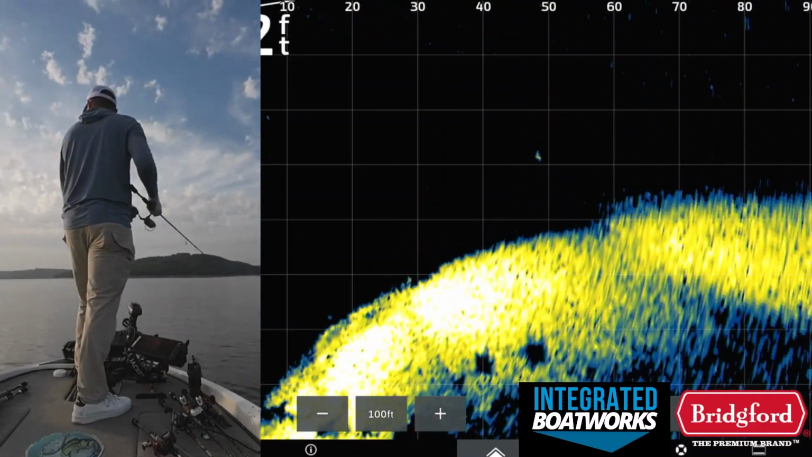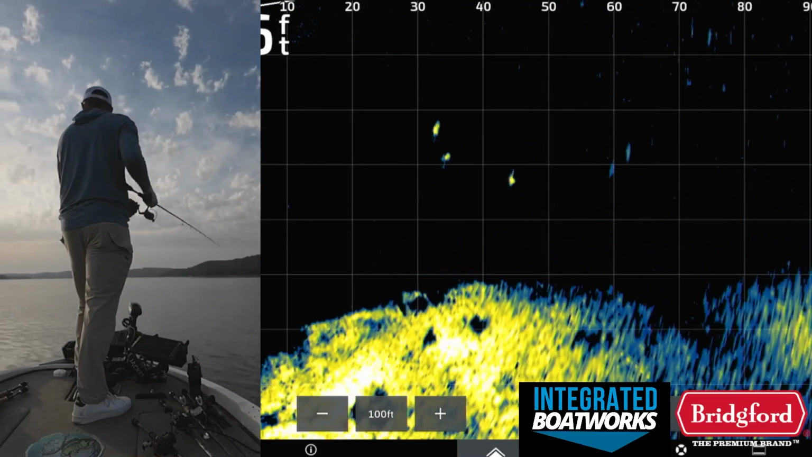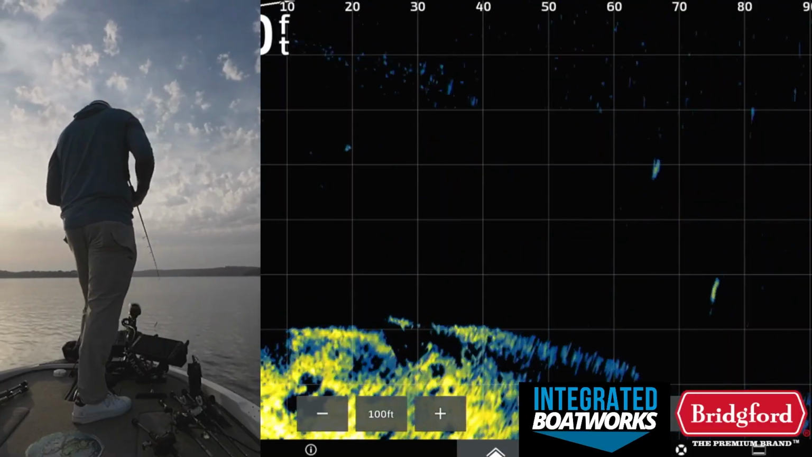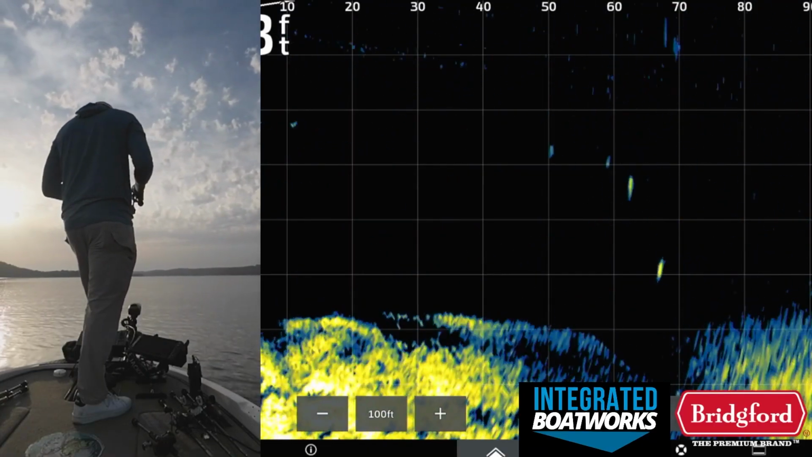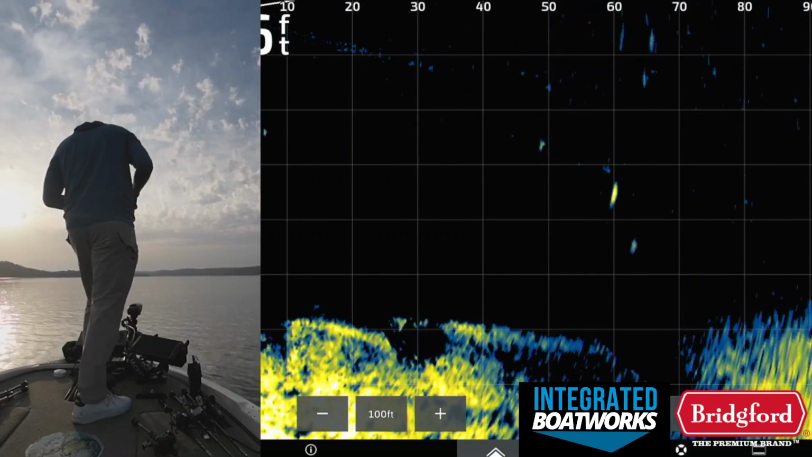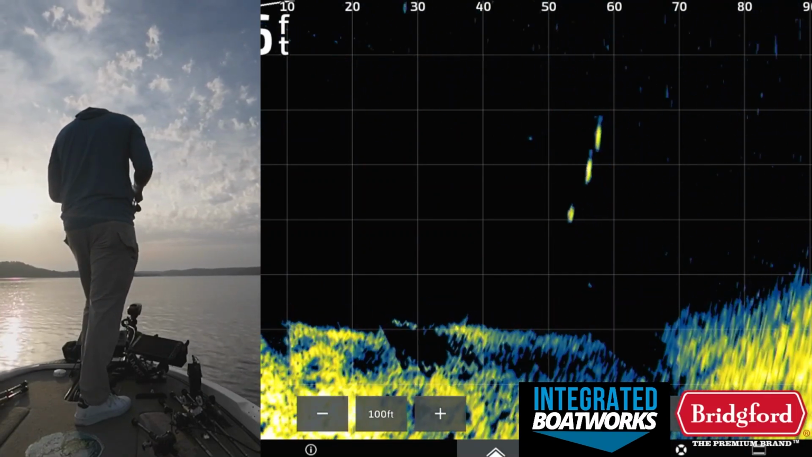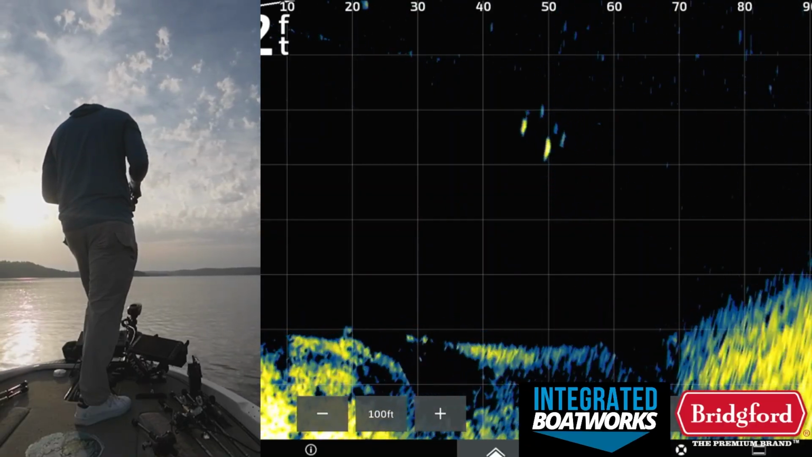They keep schooling. I'm gonna have to go hightail it over there to them. They're gonna stop schooling as soon as I start doing this. I know that. Been there, done that one before. See if they come up and eat this though. Oh, come on. Eat it, eat it, eat it.